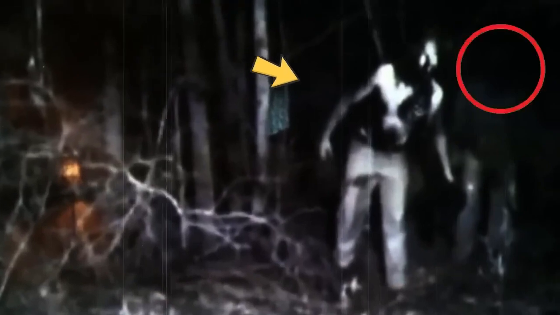We don't know if this is an escaped murderer covered in blood, or an eccentric weirdo who's decided to paint himself like a cow and run around the woods at 1:02 in the morning.